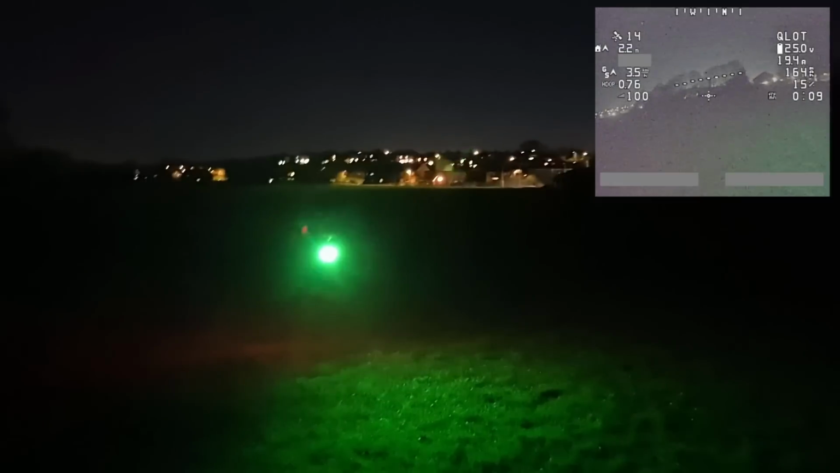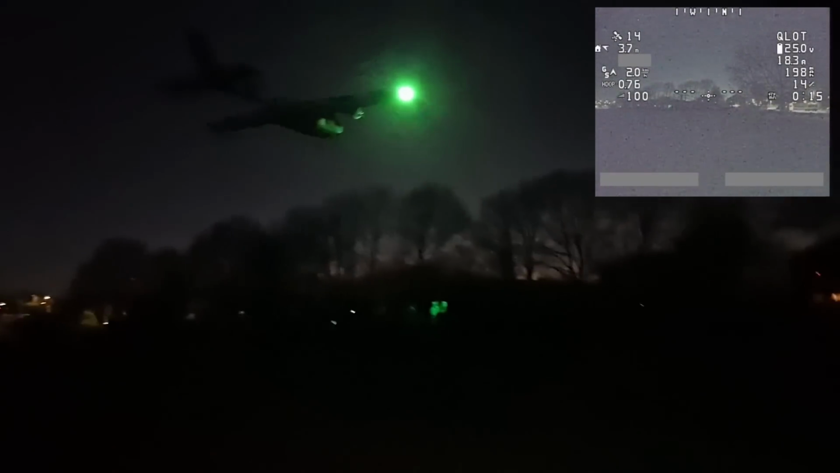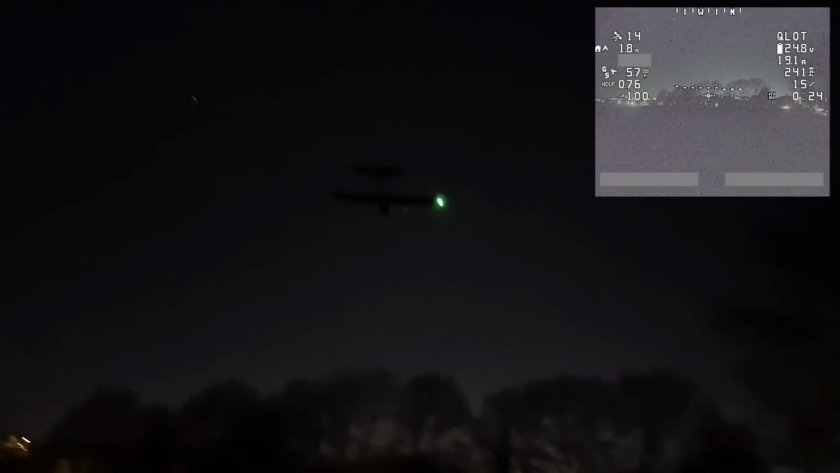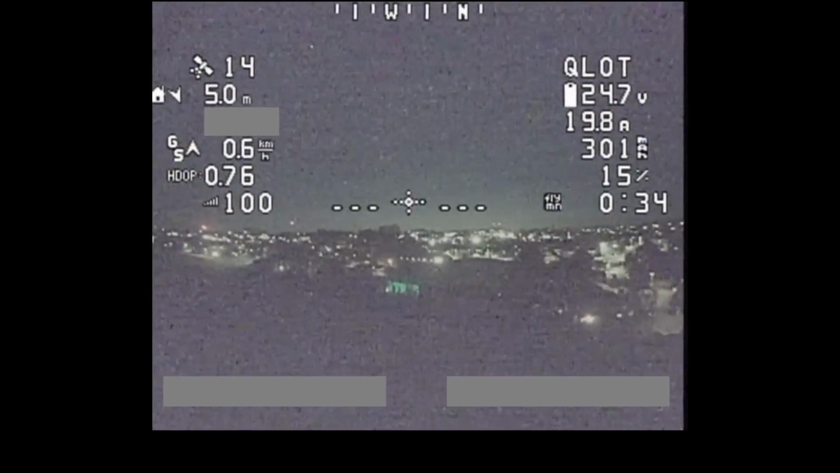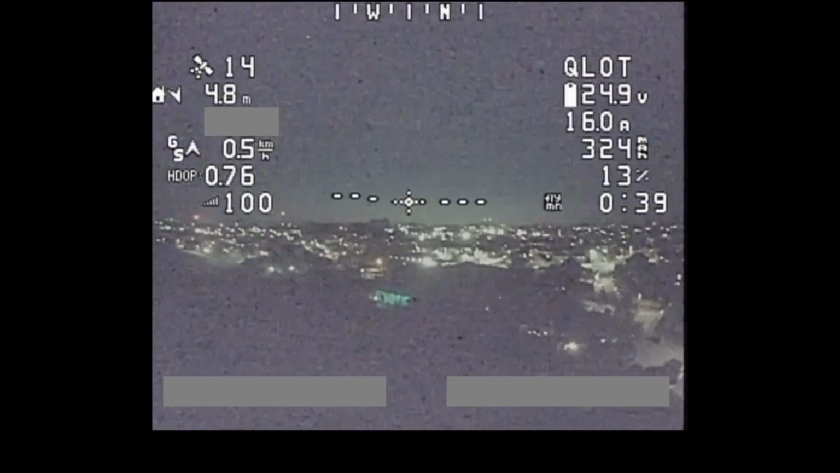Whoop. She's got a bit of a wobble on her. She often does this at the start of a flight for some reason. And then she stabilises, as you can see. I'm trying to control this with the same hand I'm using to hold my phone here. So let's take her up, climb her up. And I'll turn off the phone recording now, and we'll stick with just using the DVR recording.